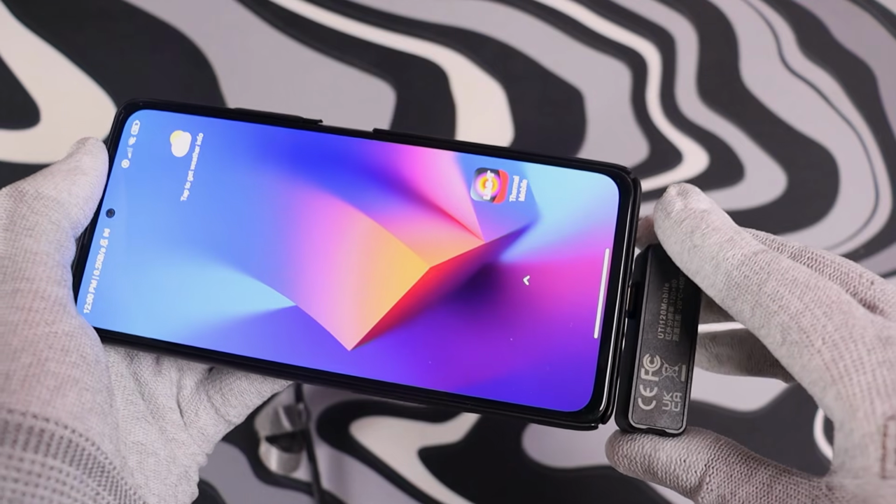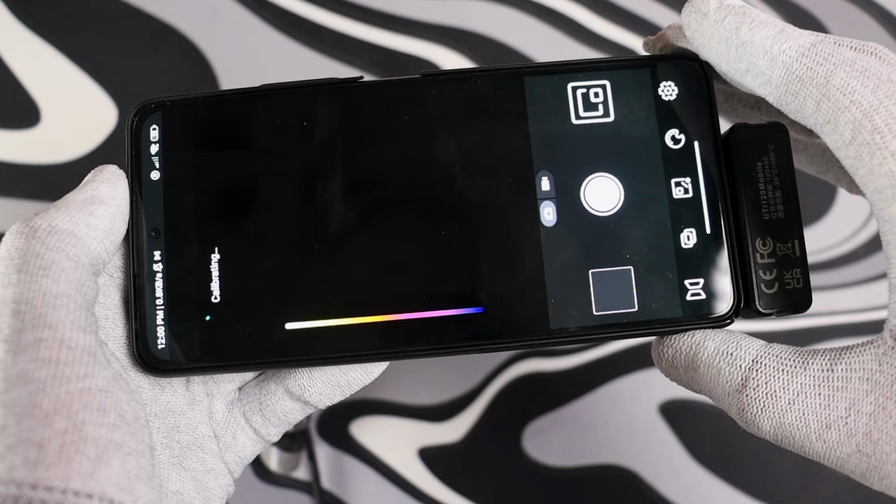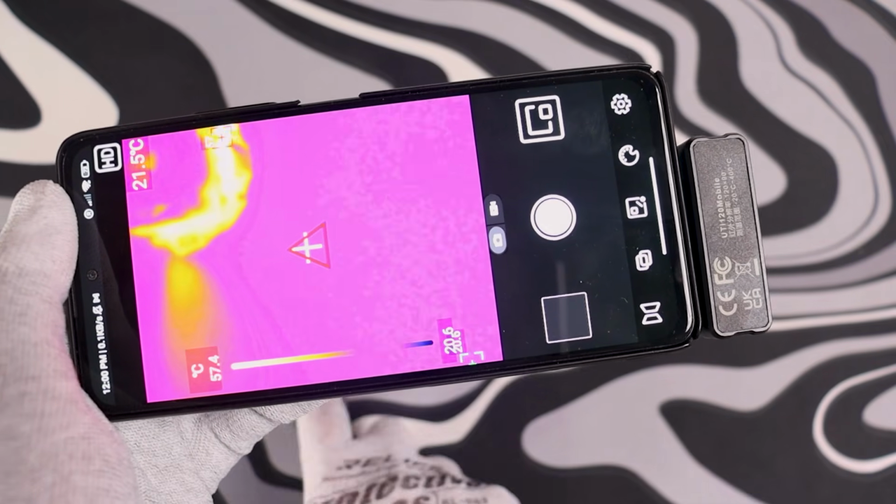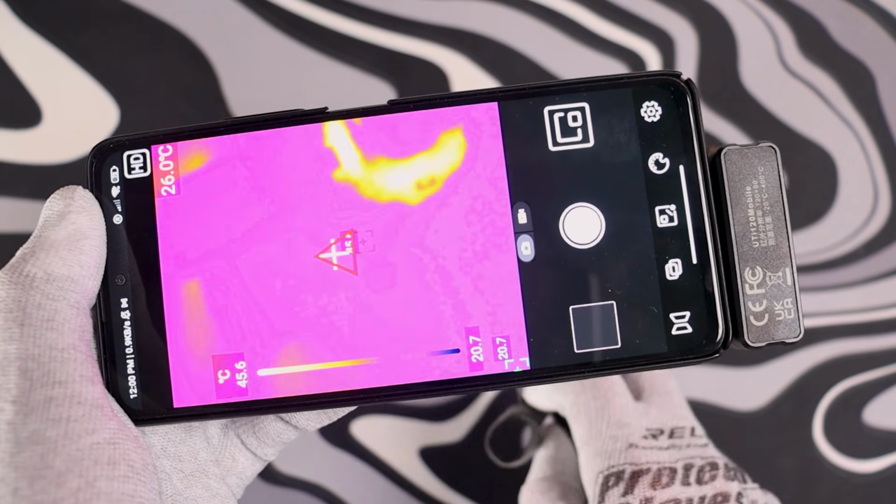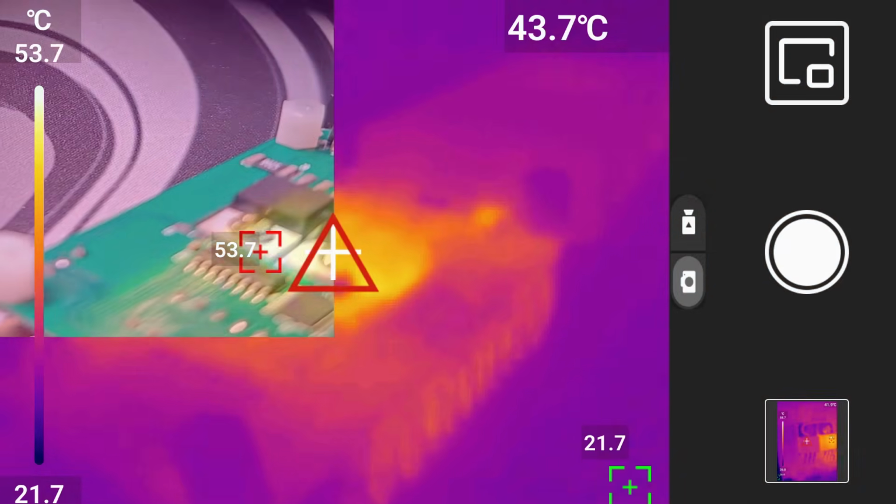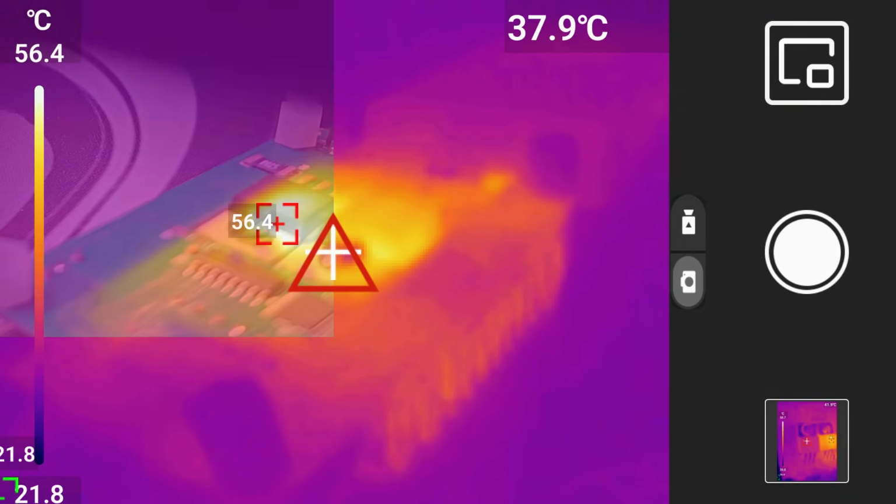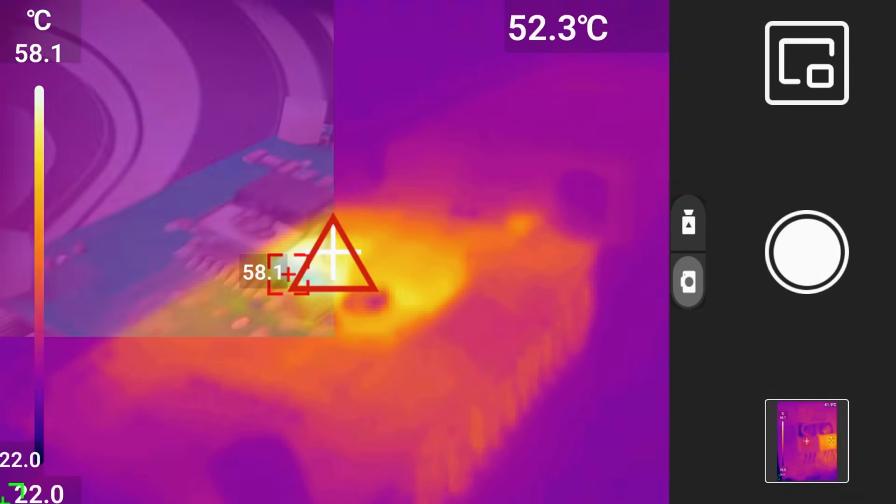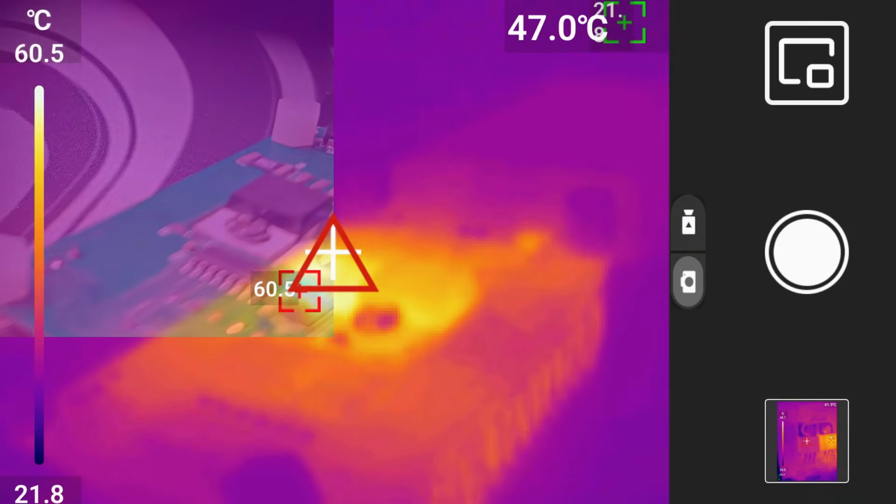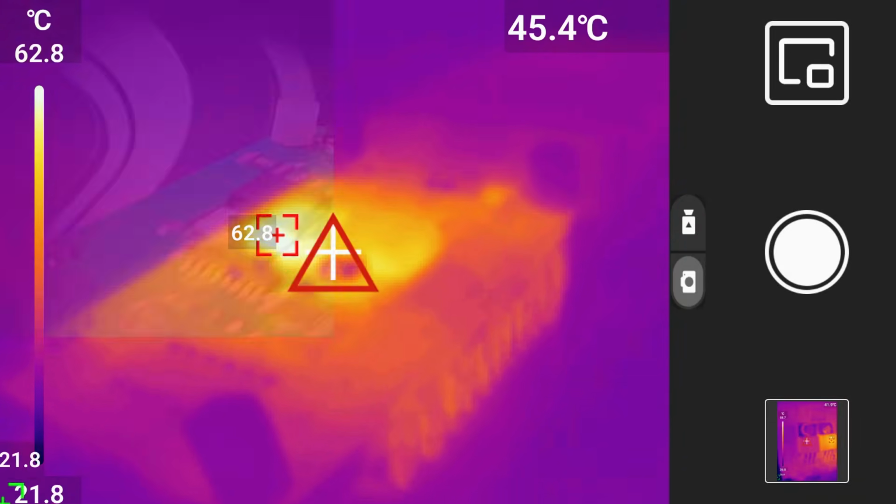Okay, software. This is usually where budget thermal cameras completely fall apart. Laggy apps, crashes, garbage UI. UNI-T's thermal mobile app is actually good. Plug it in, it's recognized instantly, and you're live within a second. The feature I keep coming back to is Fusion Mode. It overlays thermal data directly onto your phone's camera feed. When you're scanning a packed circuit board or trying to figure out exactly where in a wall that cold spot is, this is what makes it practical instead of just cool looking.